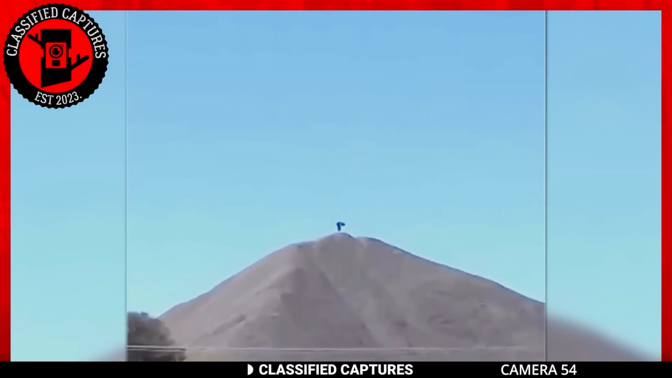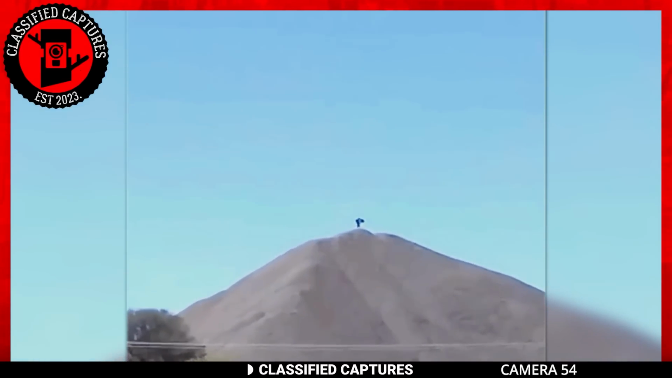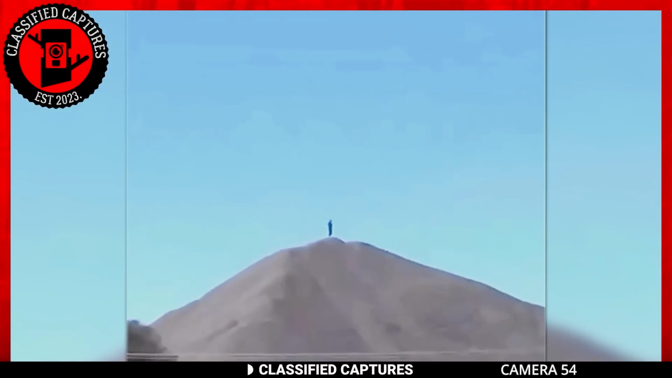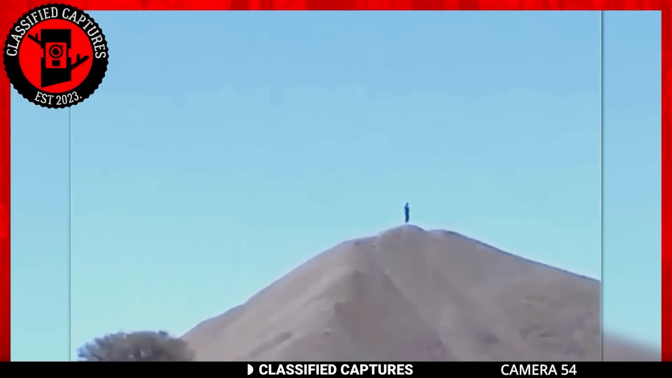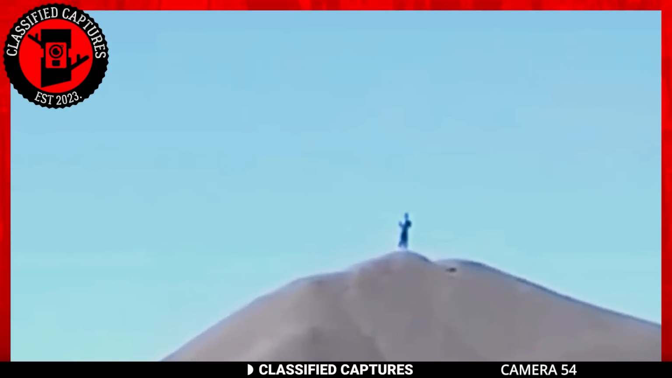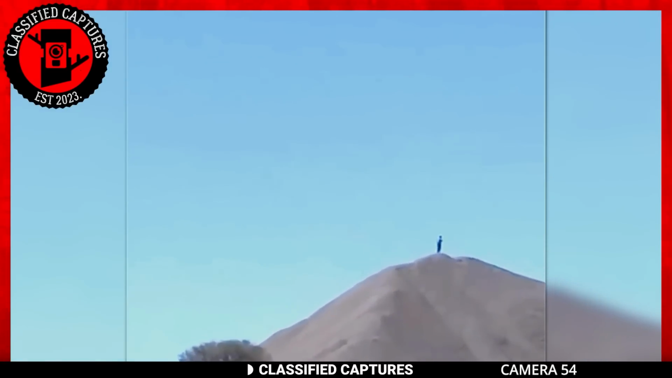This time, our lens takes us to Mexico, where an astonishing sight unfolds before our eyes. Brace yourselves for the extraordinary. At first glance, the footage appears unremarkable, but let me assure you, there's more to this than meets the eye. Positioned at the peak of the mountain stands a figure that, upon closer examination, resembles a human. We can discern the head, the shoulders, the arms, and the legs. However, this is no ordinary human. Allow me to paint the picture for you.